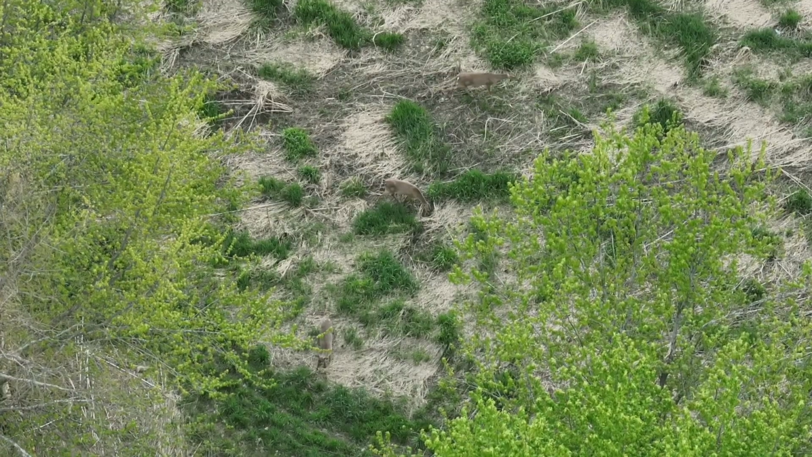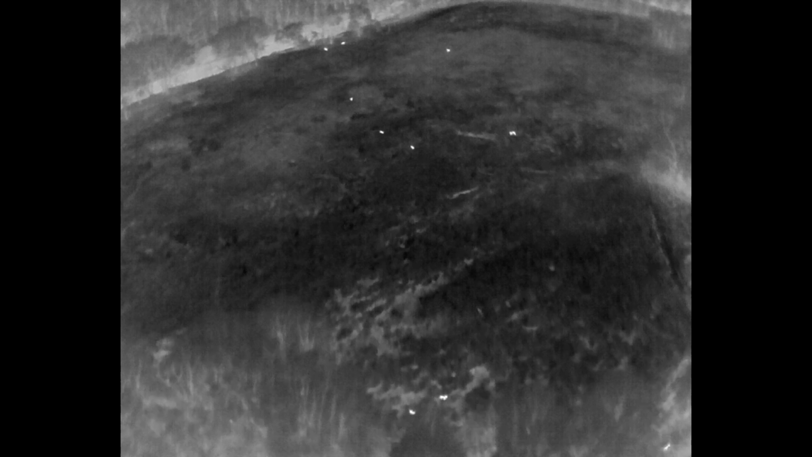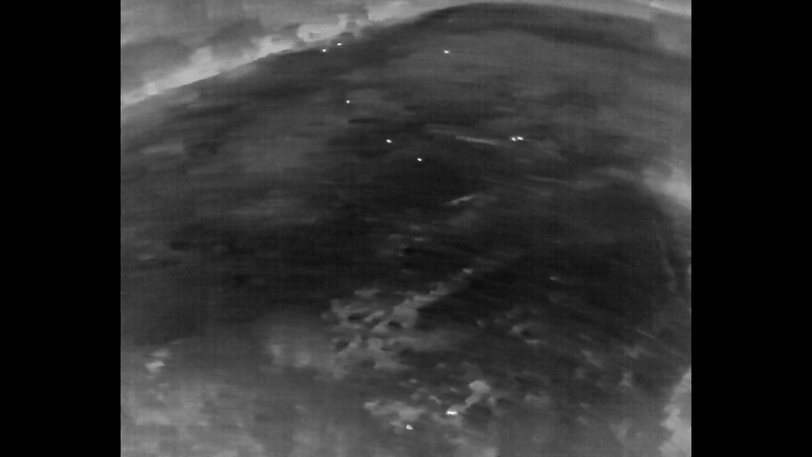Very calm this particular night. Maybe it was the rain that, they think that predators are less likely to be after them. With the rain, there's less field activity from the farmers in the area, so that might agitate them less.